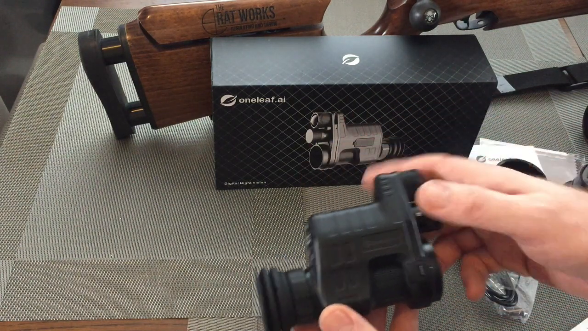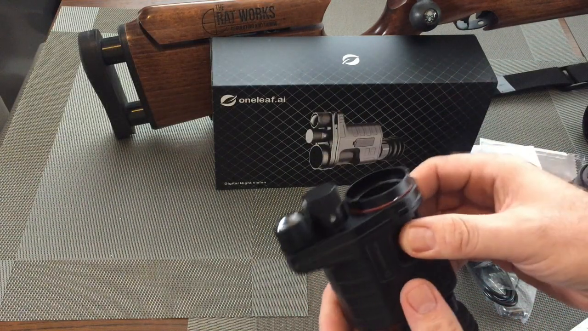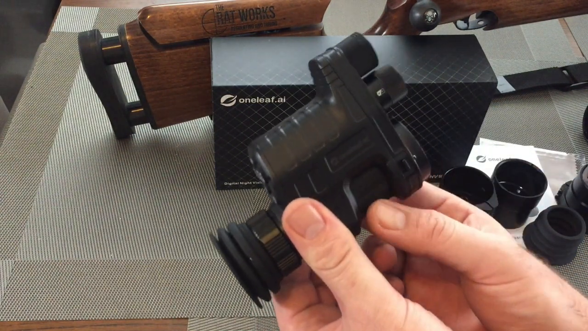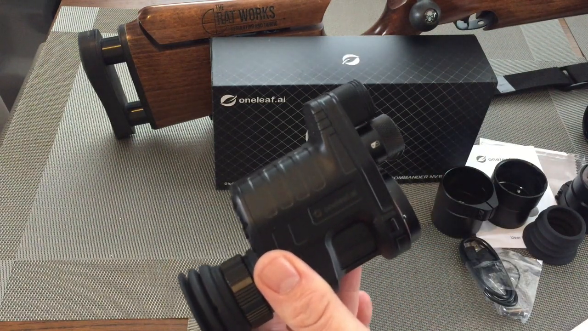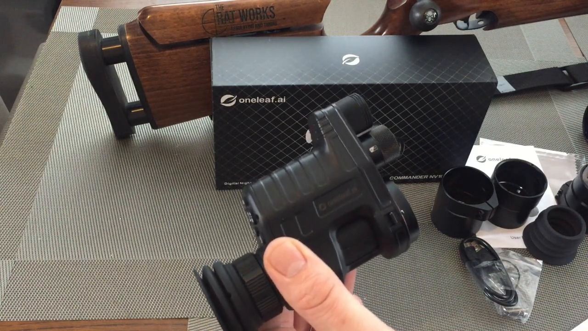Forward of the diopter focus, we have another little focus ring. I'm hoping you can see that turning. So this is the lens focus. Once you put that on your rifle, you can see the screen perfectly. You need to focus the unit ever so closely to the crosshair. So this forward adjustment here allows you to focus the unit to your crosshair.